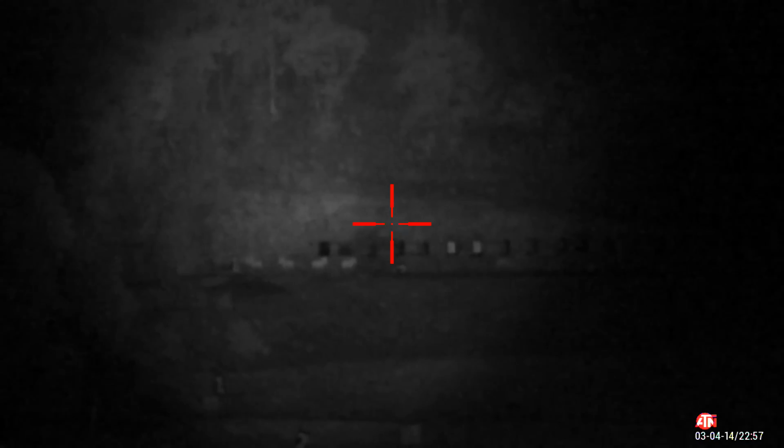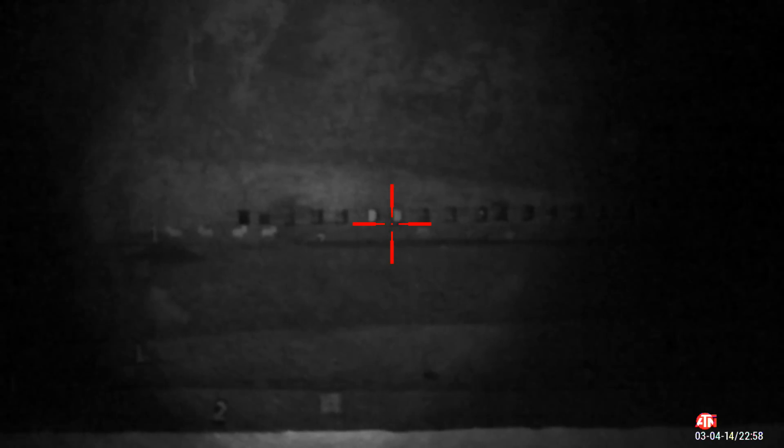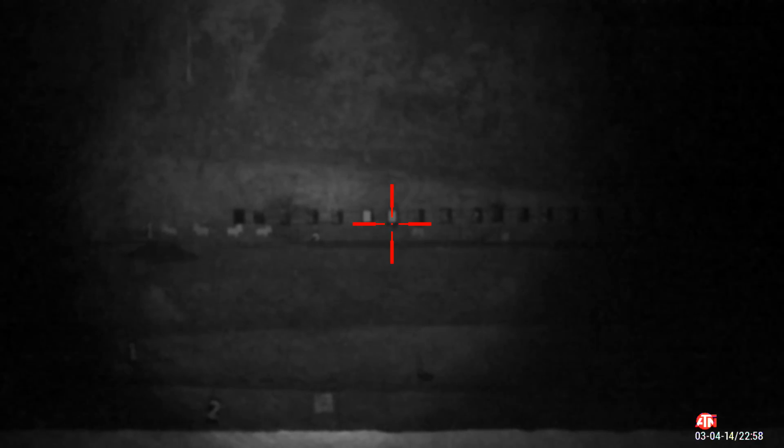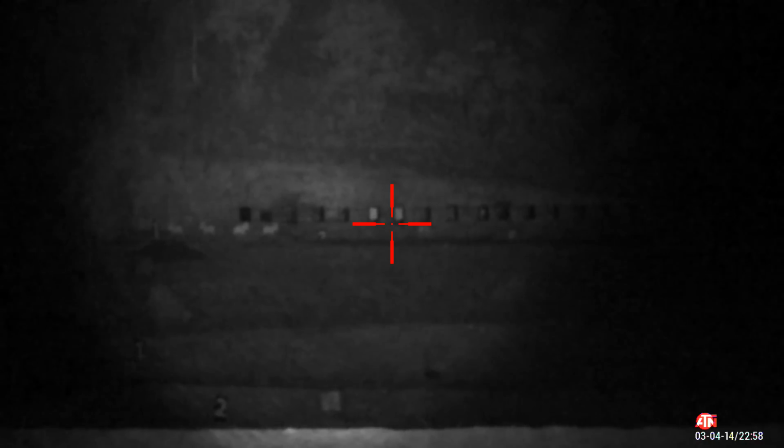That's not too shabby. Bear in mind this is on the 5 power setting on the scope, so base magnification. But as far as visibility and usability goes, that is substantially clearer than any of the three that we've seen before. That's quite good. If you look on the Ultima-NV website, it's a laser diode emitter, single cell 18650 battery. I think it's got about 4 power settings, at least 4.